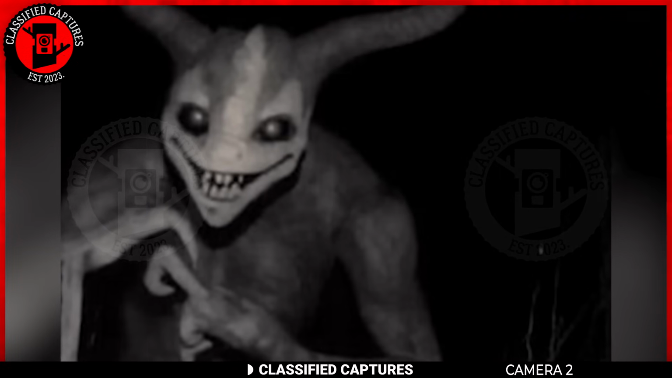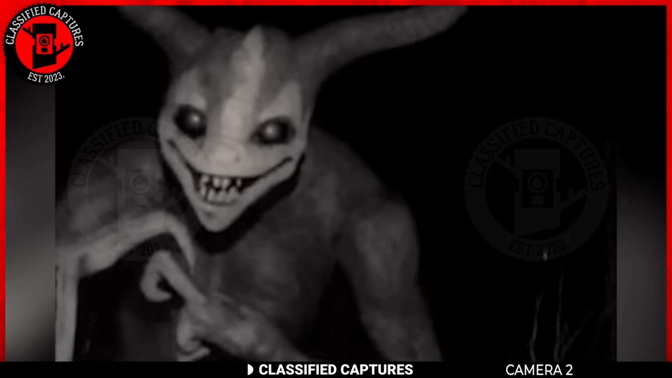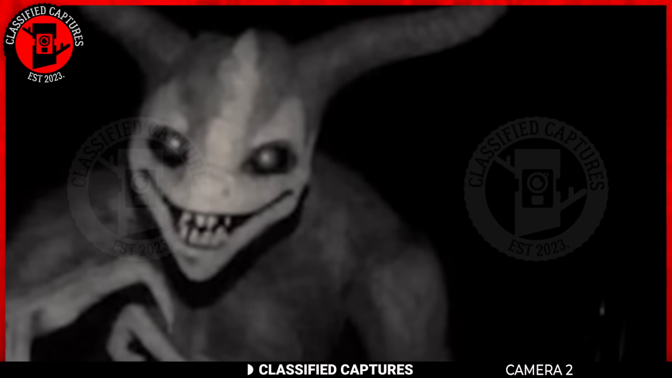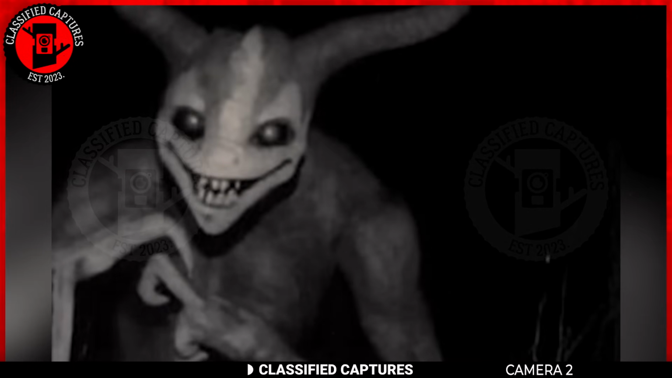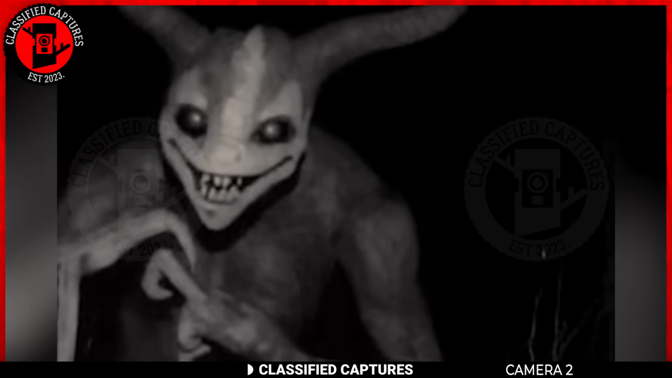Stepping away from ancient and reptilian things, let's take a look at this trail cam capture. What do you think this is? Members of the team believe we may be dealing with a demon.